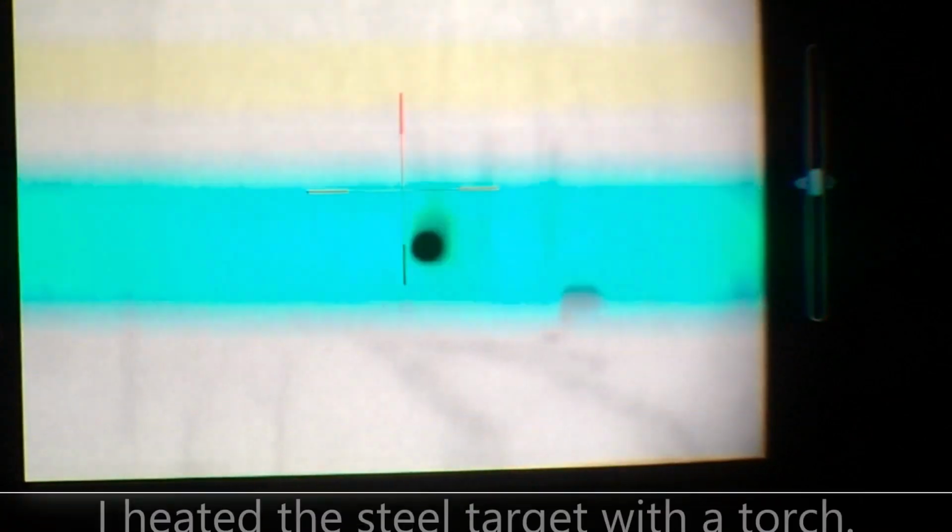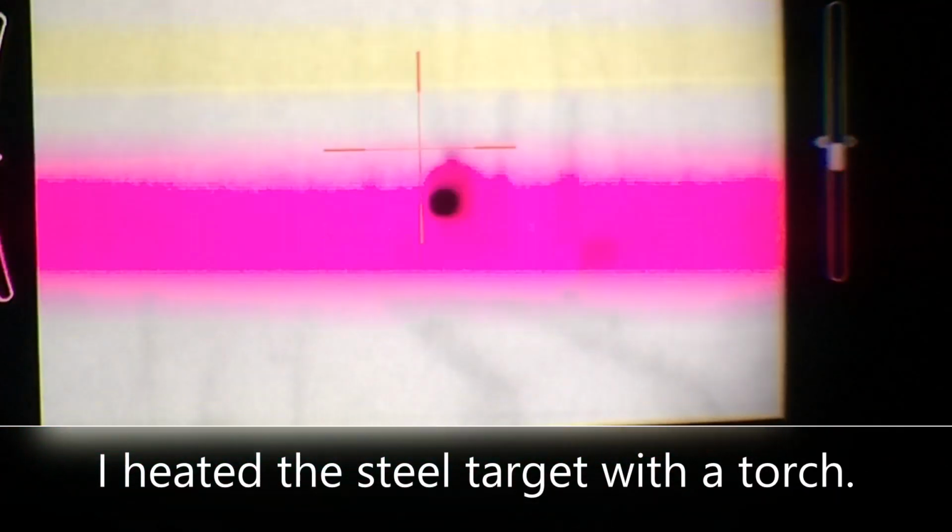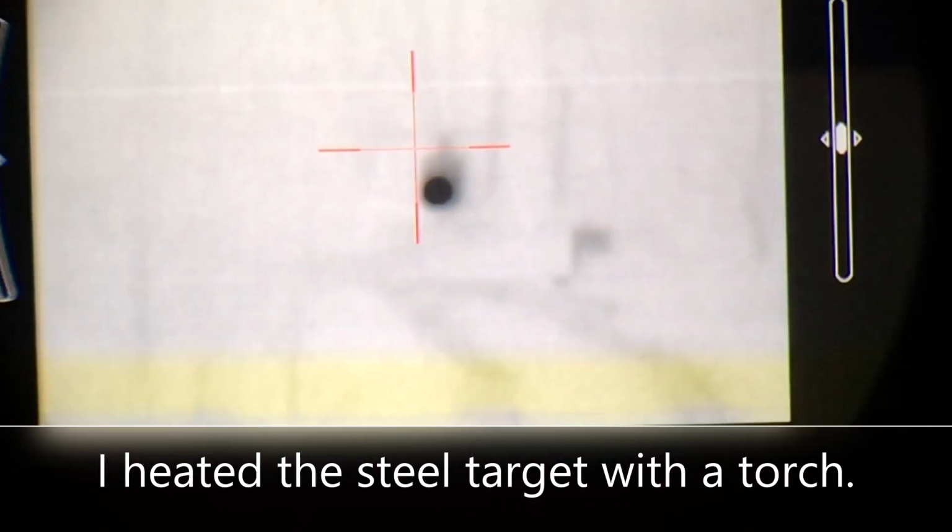All right, guys, we're out here. We're gonna sight in the ATN ThOR LT. It's about 6 degrees out right now, and we'll see how this goes. All right, so there's our target out there, 100 yards. It's a 24 by 12 steel target, and we're gonna take our first shots here. This is pretty hard to hold steady, but we got our nice warm 24 by 12 target. We're gonna take a few shots at it.